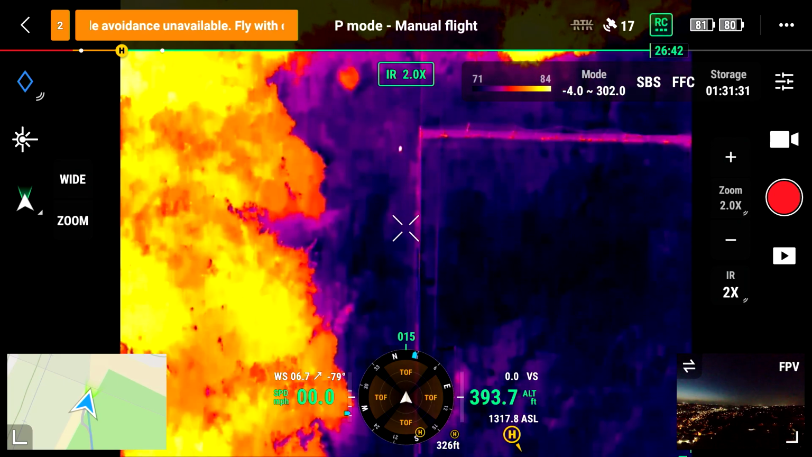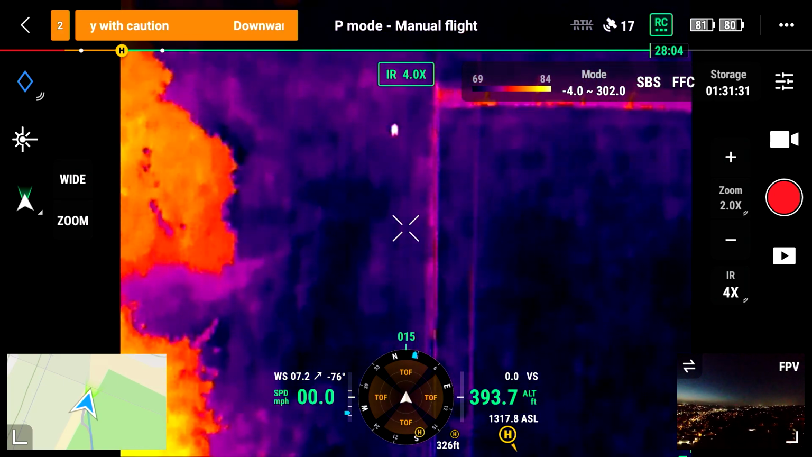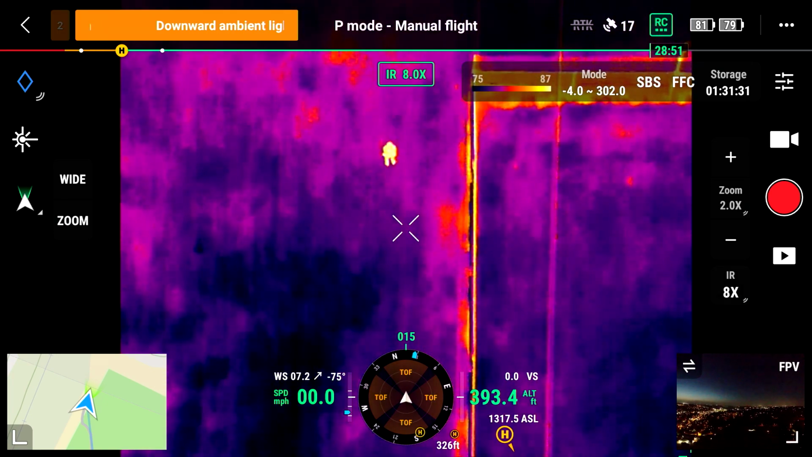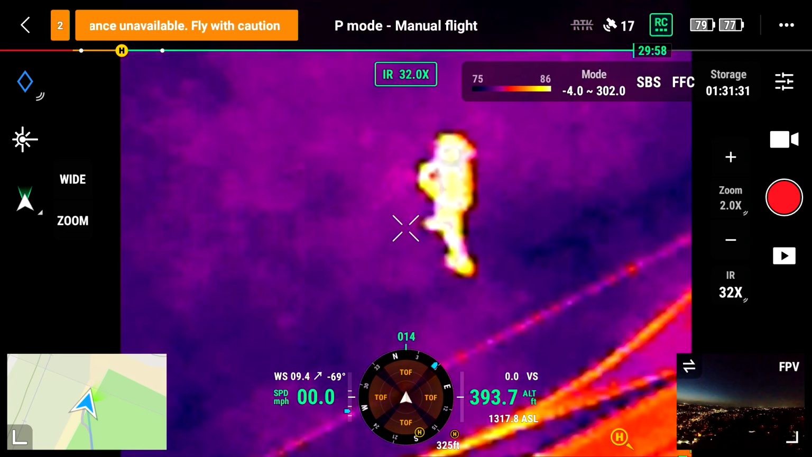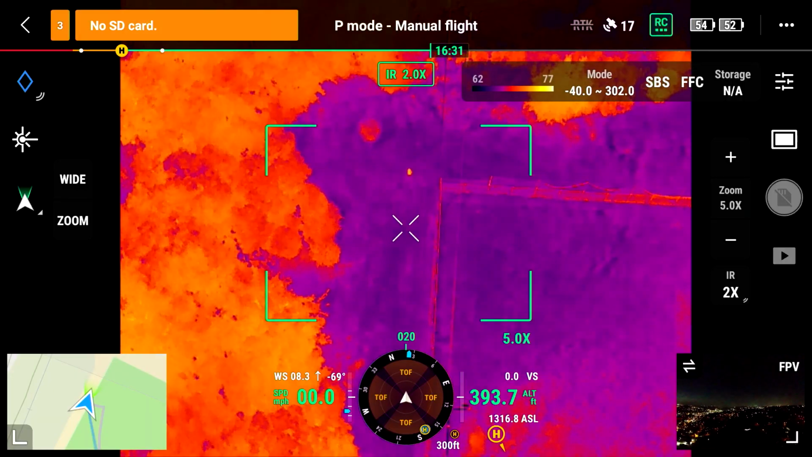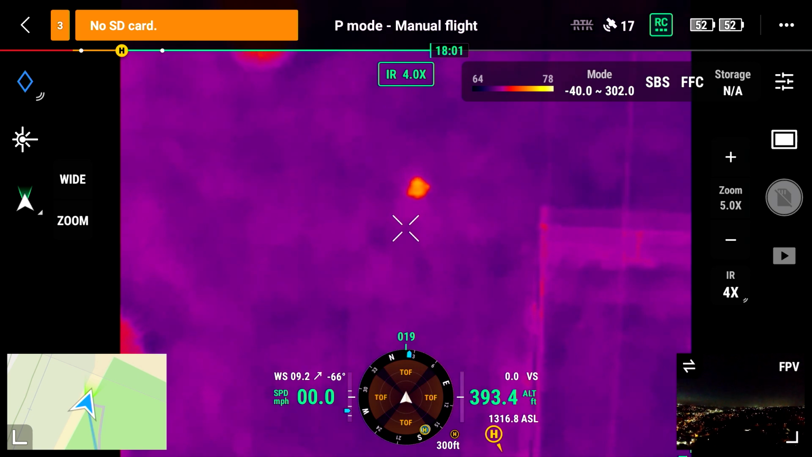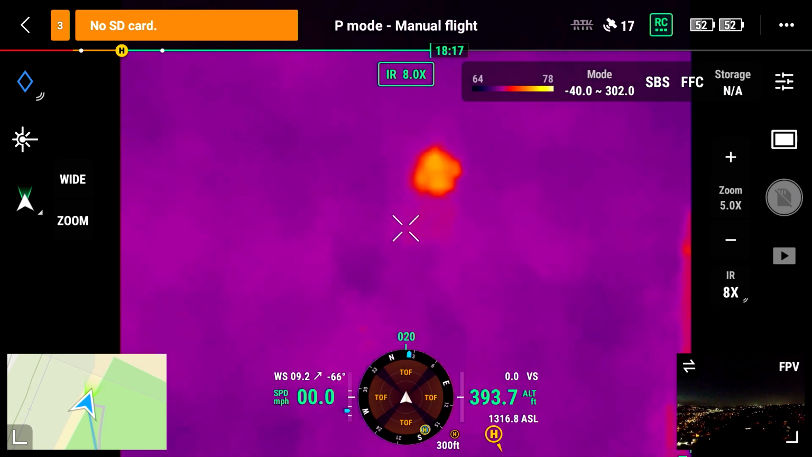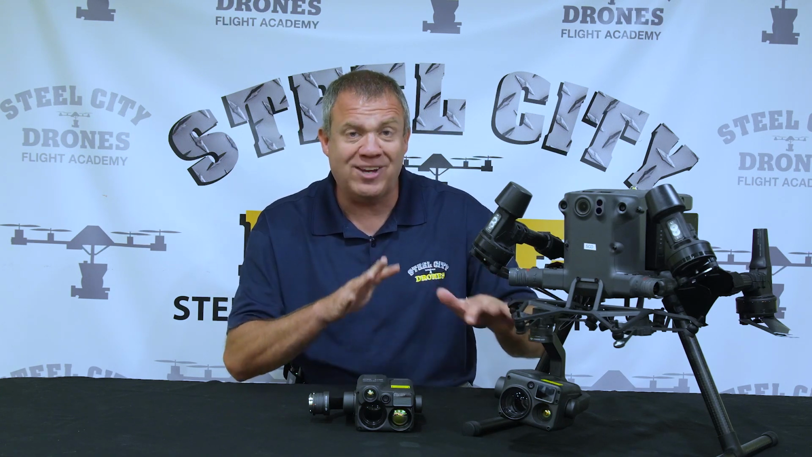We're going to go ahead and go slightly under 400 feet. Here's the H20N at 2 times zoom, 4 times zoom, 8 times zoom, 16 times zoom, and 32 times zoom. Now I'll switch over to the H20T. Here's what it looks like at 2 times, 4 times, and 8 times. So now you have a really good understanding of where each camera is for the resolution at different flight heights